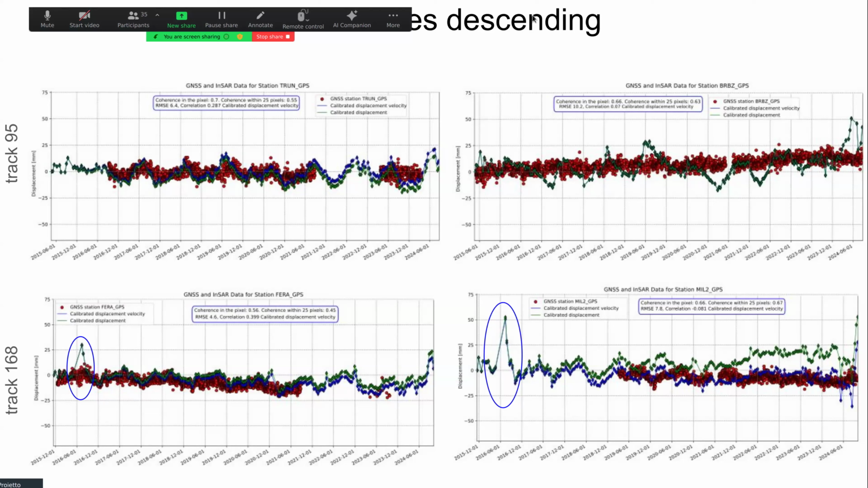And what I want to show here is that, for example, for these tracks, especially in this time series, the velocity calibration helped a lot. Because in some tracks like that, the velocity calibration helped a lot, while in other tracks, like this one, it doesn't change so much.